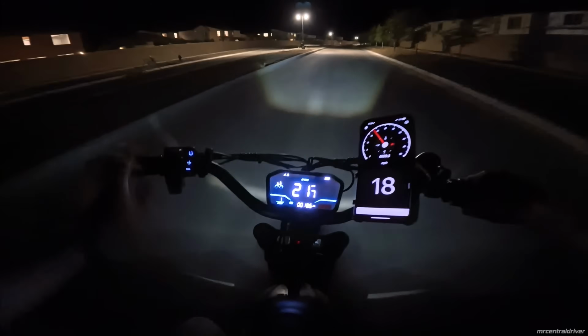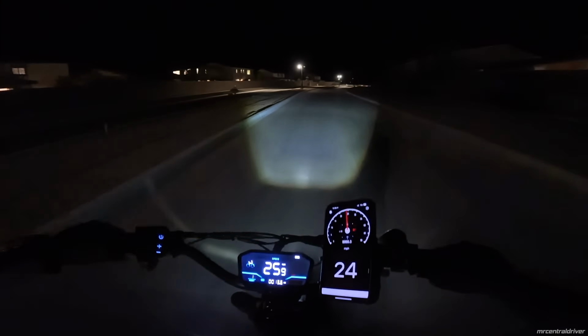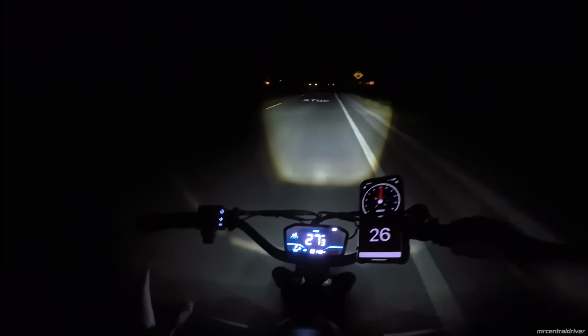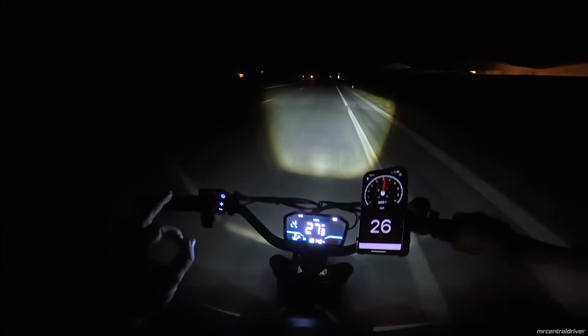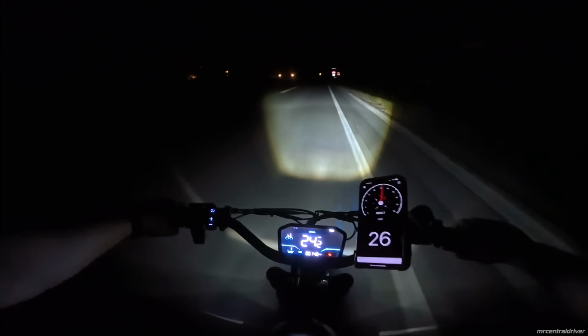I mean, dang, the headlight's looking good. Hold on, let me bump it down a little bit. There we go. Oh yeah, it looks much better. So we're on a pitch black road, exactly where I wanted to be to show you guys this headlight. Now, it's probably going to look a little bit better than the video shows, because I'll be real. Oh, I forgot there's cruise control on this bike, by the way.